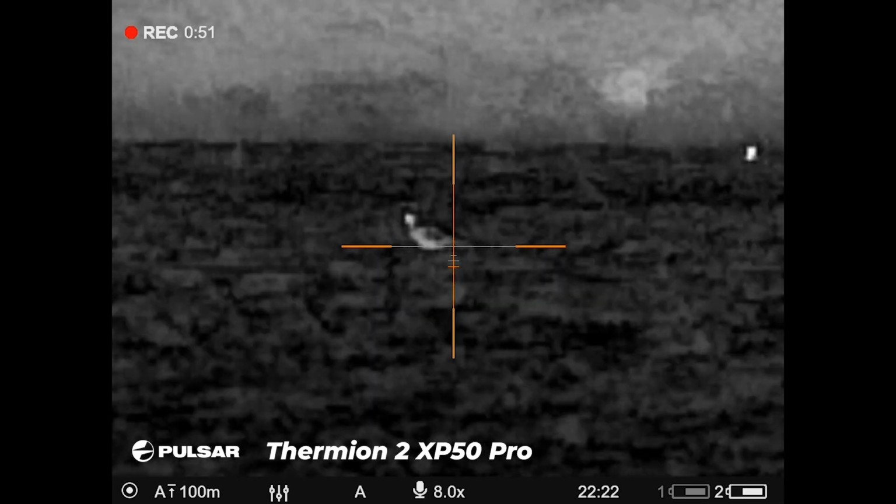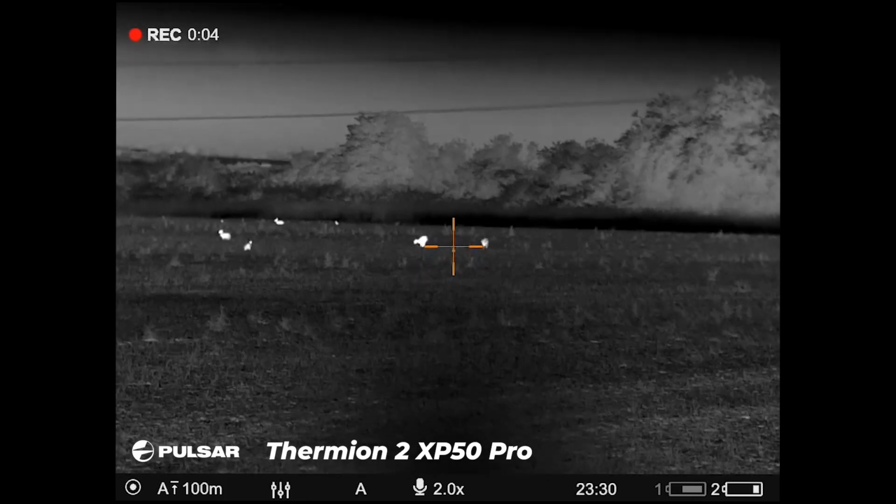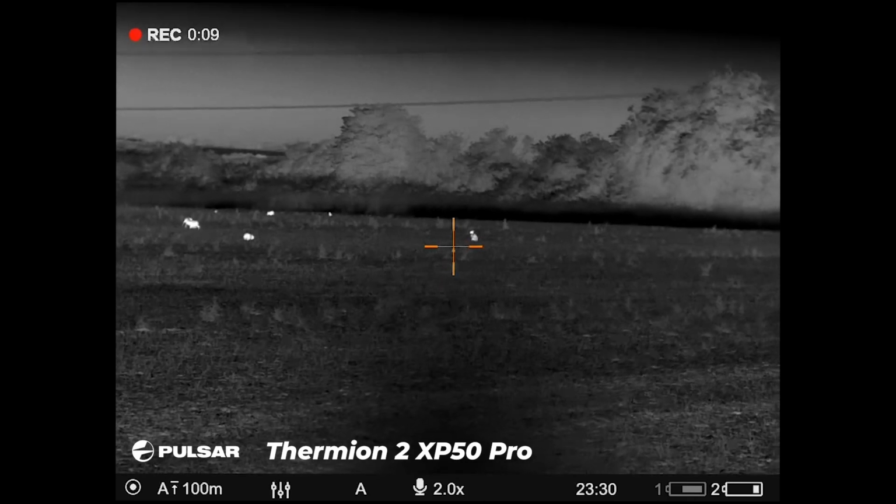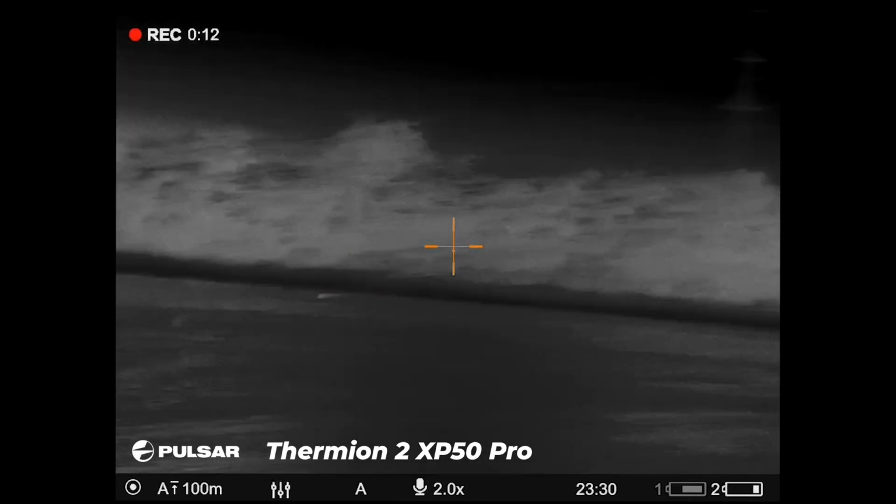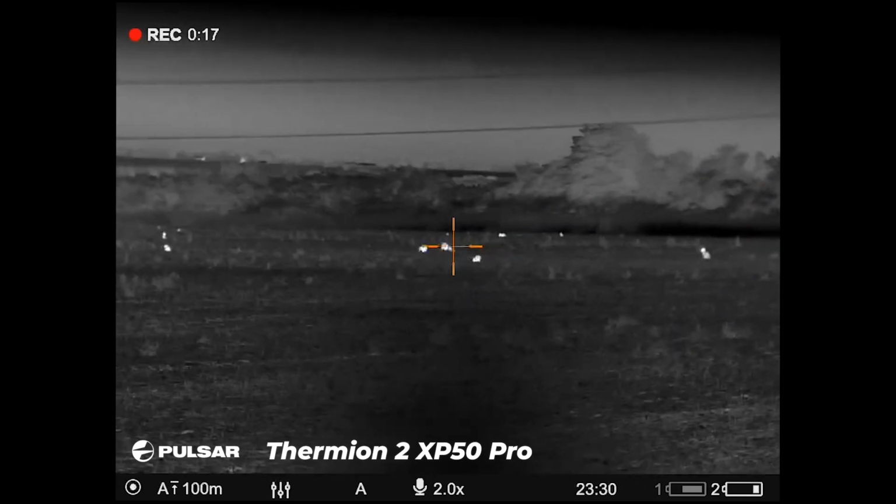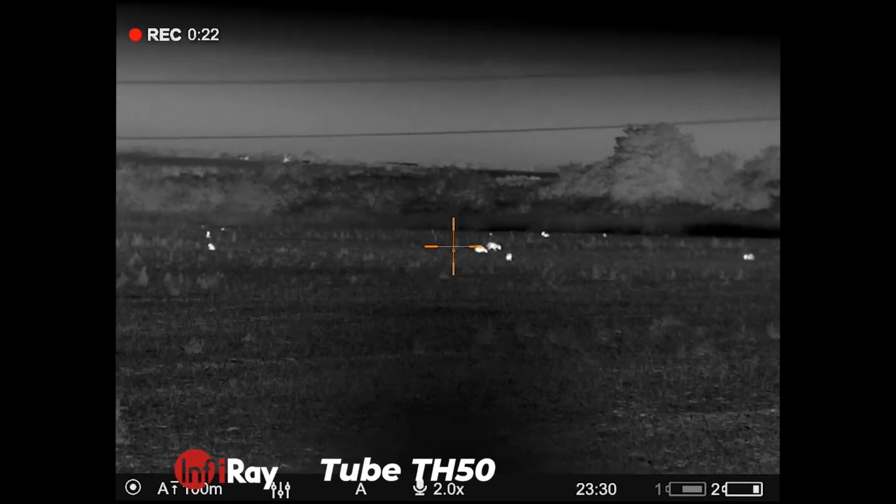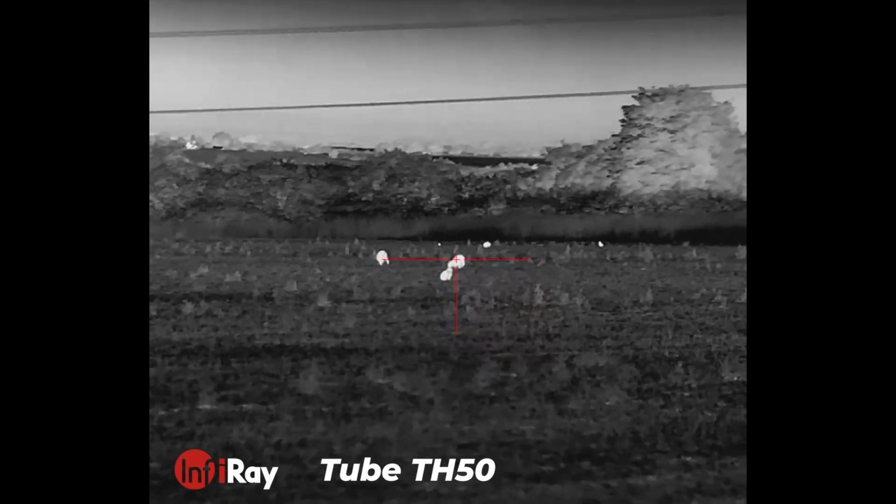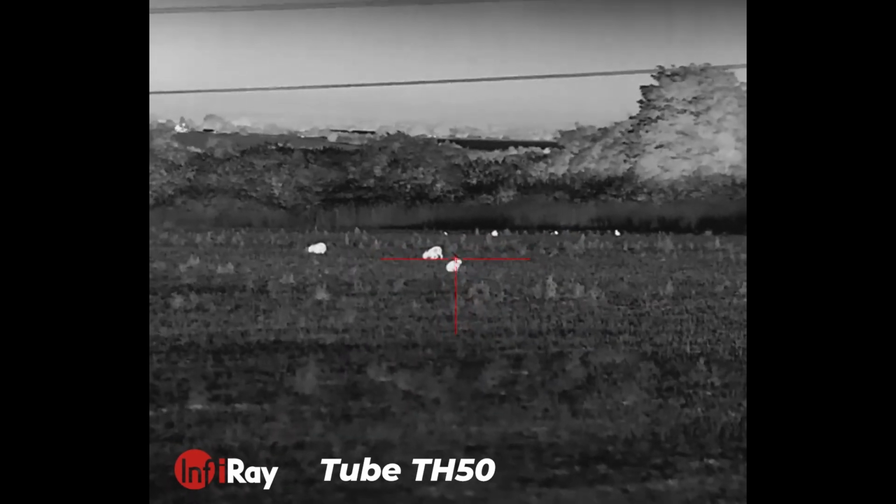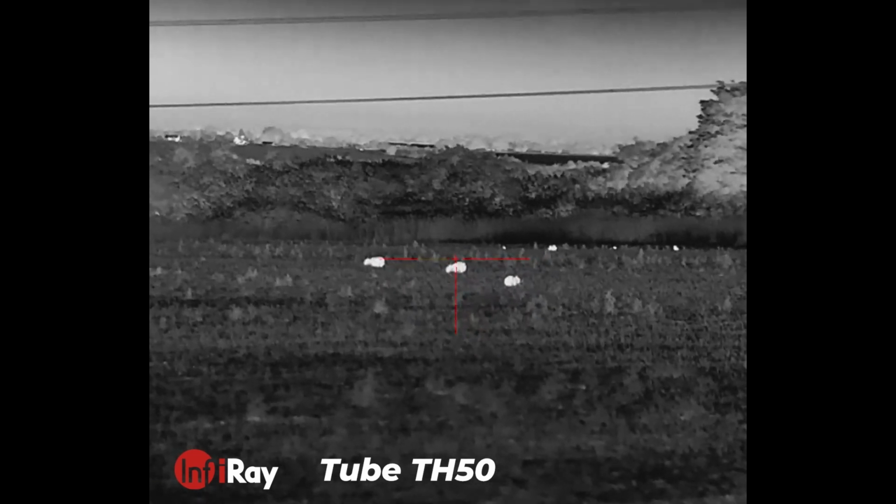And then we saw a number of rabbits at 100 meters, and again, there's a group of 3 there. I looked in with the Pulsar, ranged it, and then scanned left and right to see what's there. You'll see with the ×2 magnification what I mean about clarity, because it really is crystal clear. And with the Infiray, obviously at 3.5, it's good, but it's just not as good as the Pulsar, because it's the ×2 base mag, and you can't get around physics. That is just the way it is. But obviously, when you go to ×4, it's comparable with both.